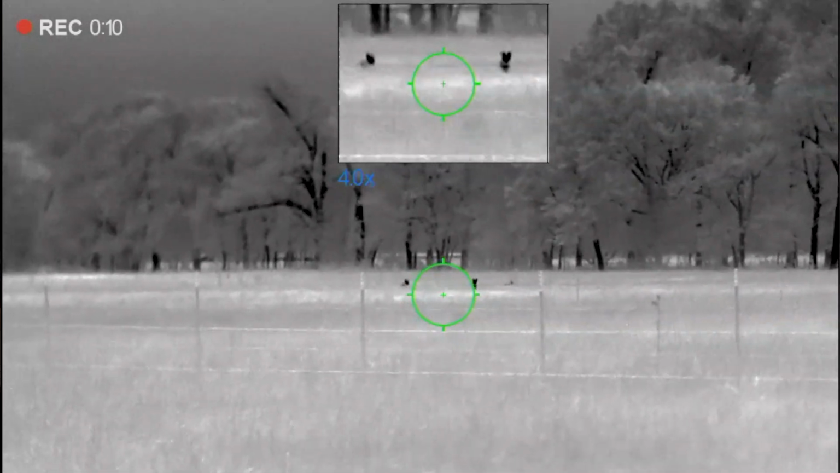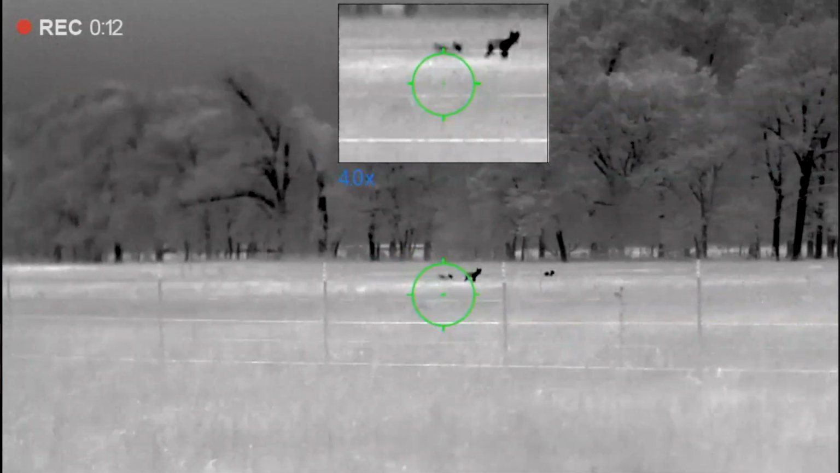It says the detection range is 2,000 yards. The ID range is going to be anywhere from 400 to 600 yards. And why I say that, the 200-yard difference.